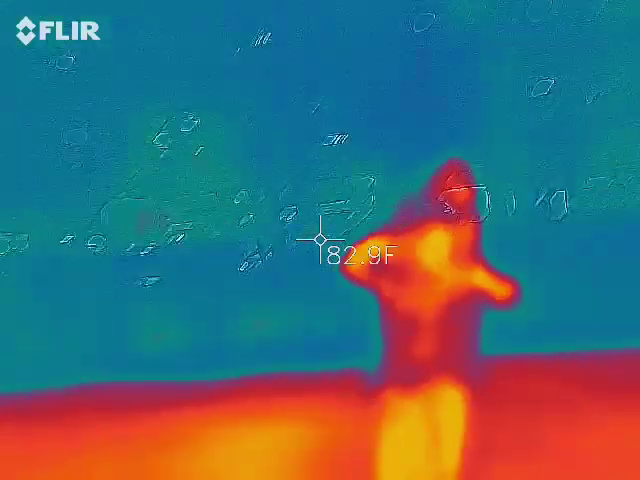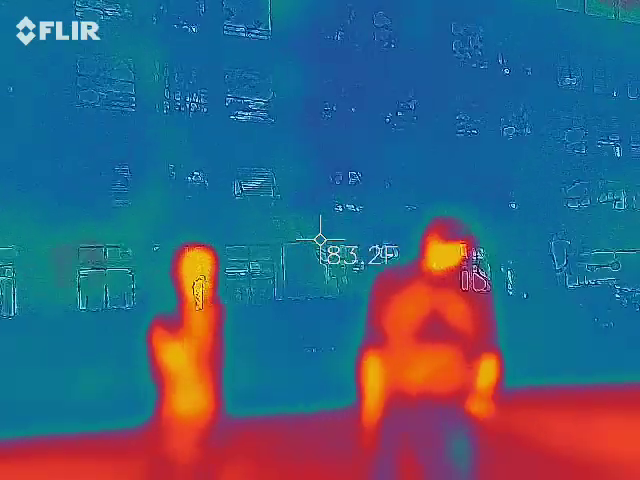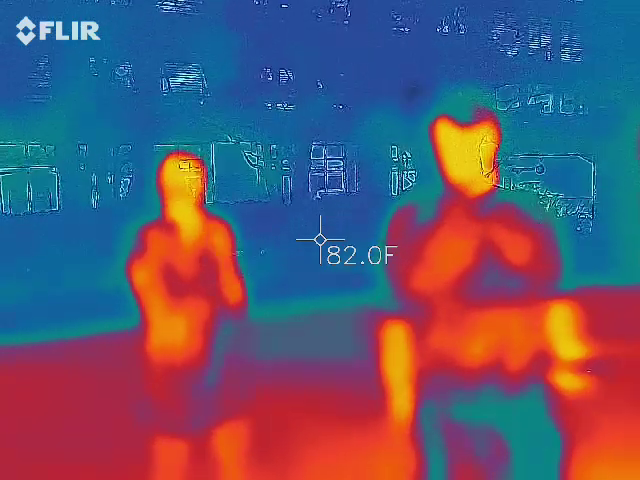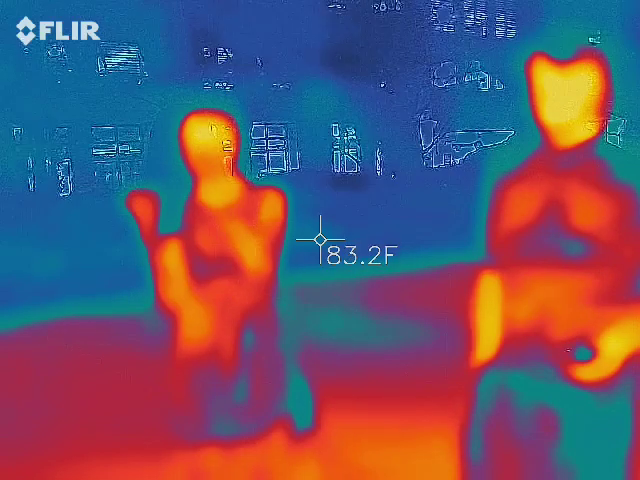So yeah, this is definitely like a dead zone in here. I'm surprised I'm getting anything. This thing is so sensitive. That's why they use these ones on TV, because they're like, oh my god, look, there's a ghost right there, you know.